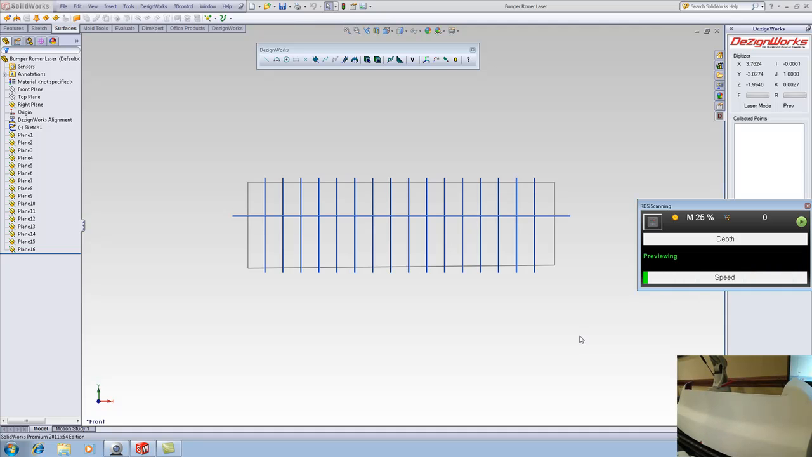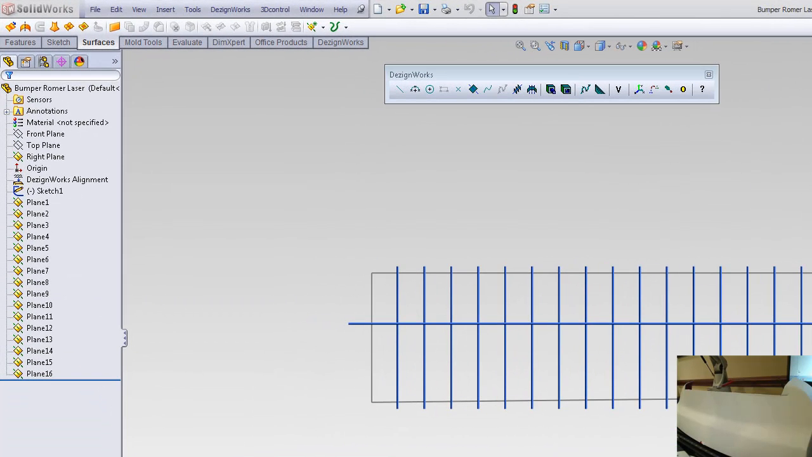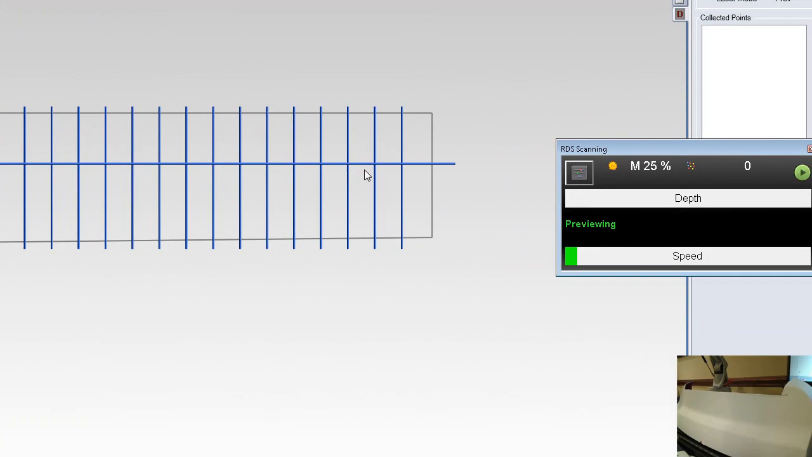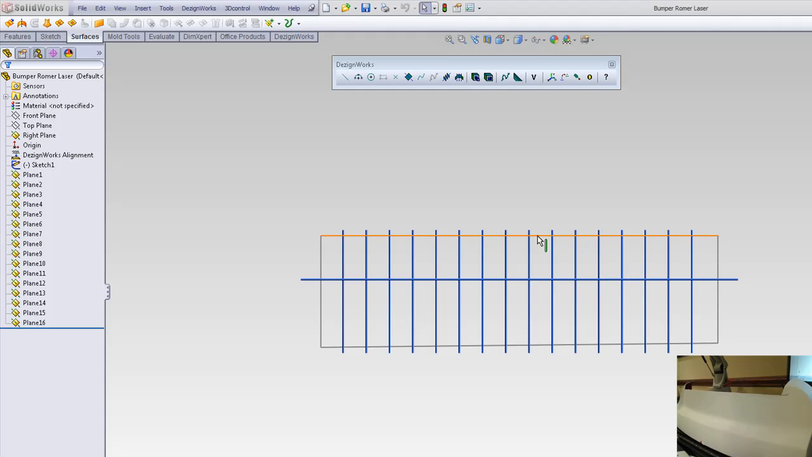This example is a bumper from a 1/3 scale NASCAR model. It's very flexible, or we could possibly probe this. Because it's so flexible, we chose to use the laser. We've already gone ahead and created alignment with Dezignworks, and then used SOLIDWORKS to create some planes. We also used Dezignworks to create this boundary. We want to show you an example of how we can actually contain the laser.